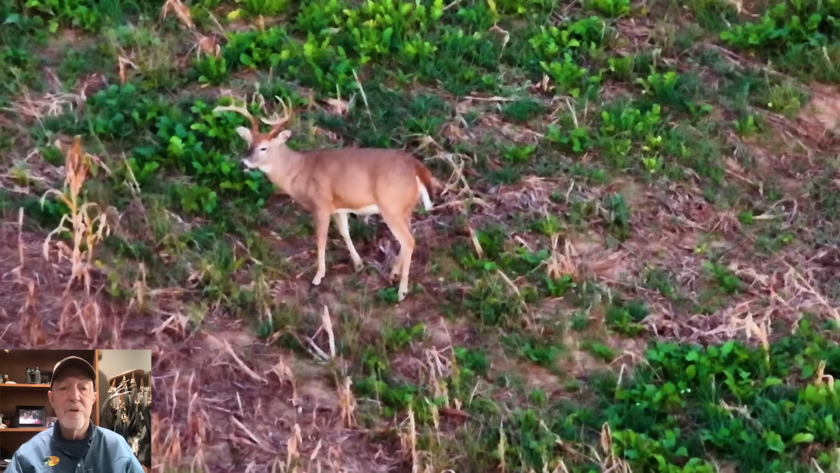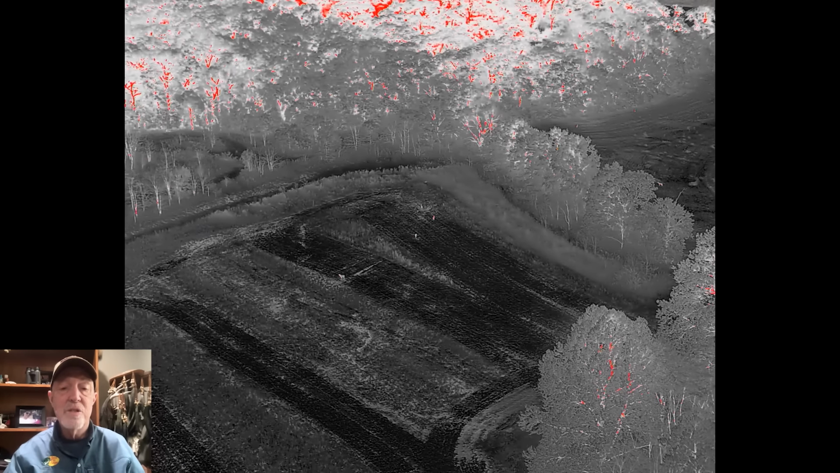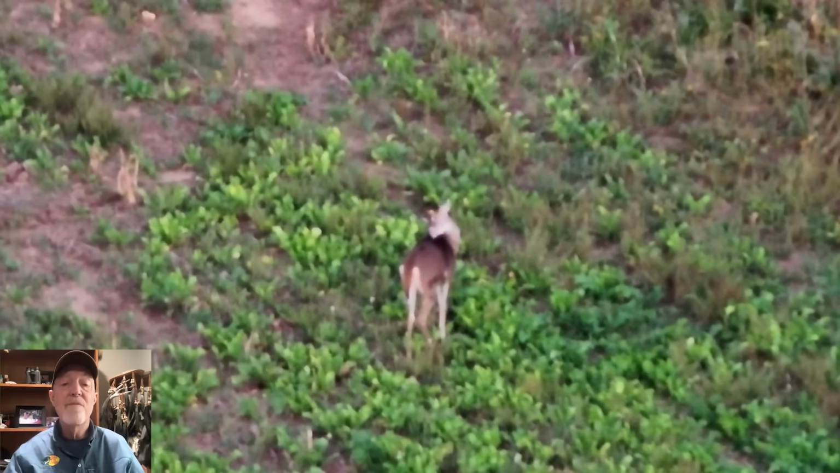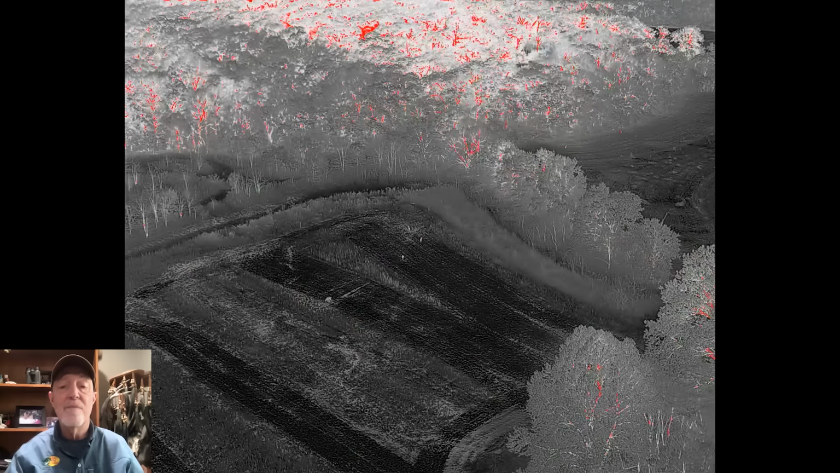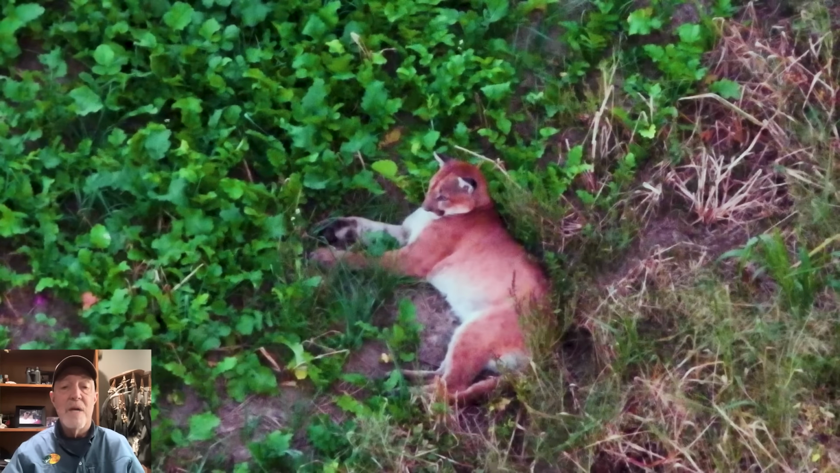Mountain lions have pretty good camo on their skin, and we've got to think about us, because once that cat starts moving, you're going to see some deer bust him, even though the deer are upwind of the cat. There's no chance they smelled him. So cat says, now's my time.